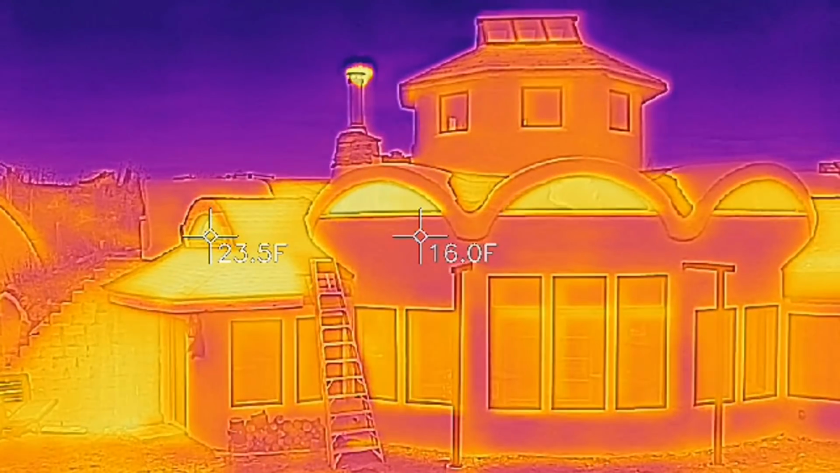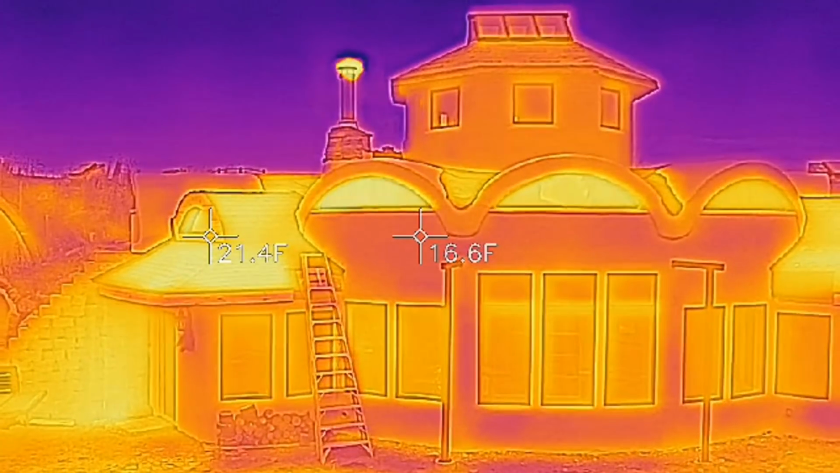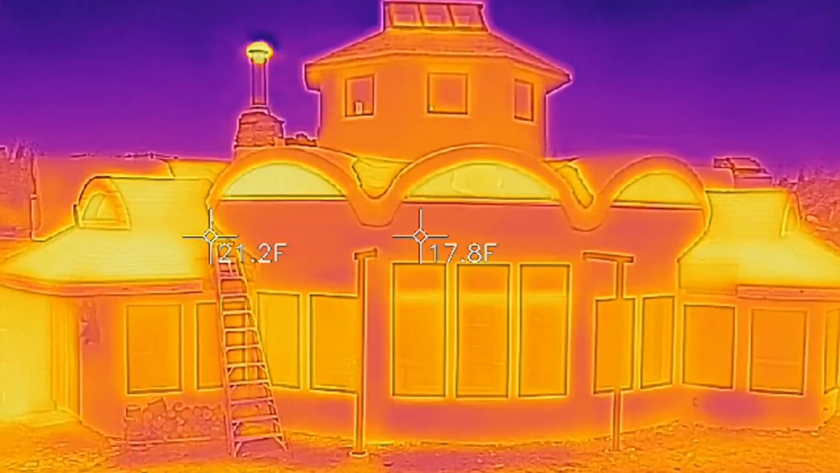On the left side of the front door, you can see the retaining wall has warmed up in the sun and is re-emitting heat rather than just leaking it. But still, we'll learn to get some interesting insight from this tool going forward. I especially bought it for the radiant floors, where these complicating outdoor factors won't be a problem.